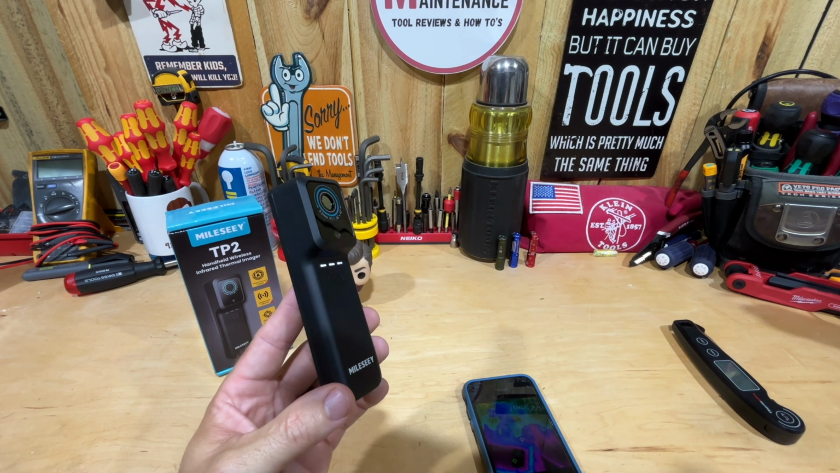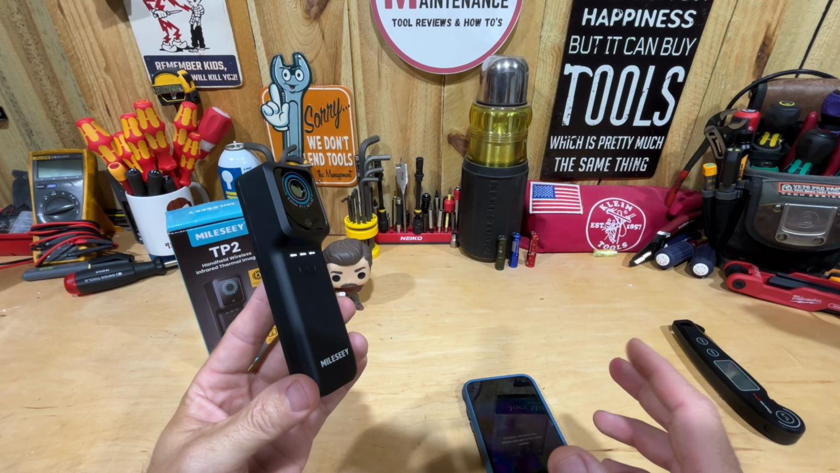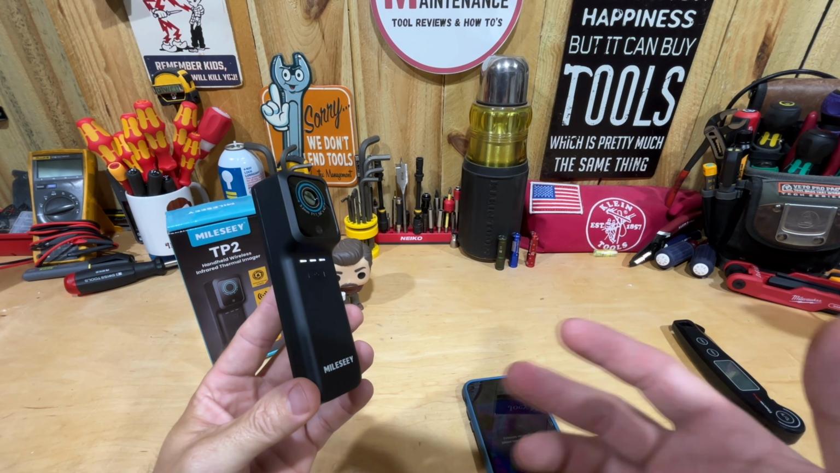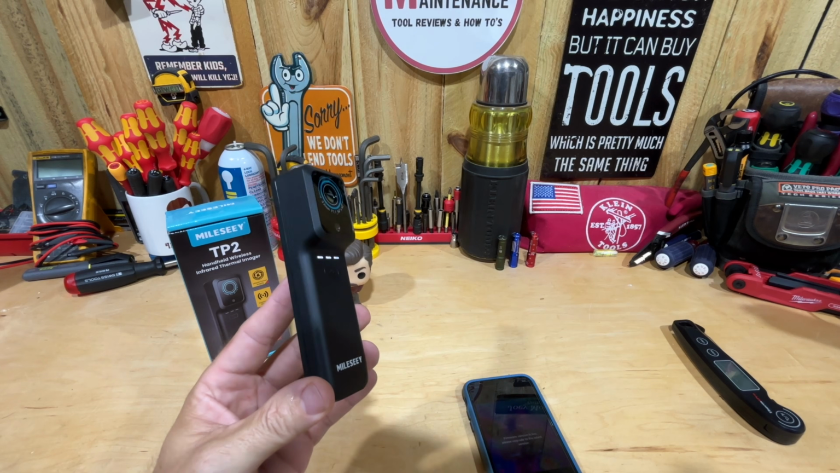Again, it's got pretty good reviews. The only negative thing that I've seen about it are those permissions on the app, but you can check that out and see if that's something that you can live with or can't live with, and then you can make that decision. Again, before you buy it, I'd go download the app and read those things.